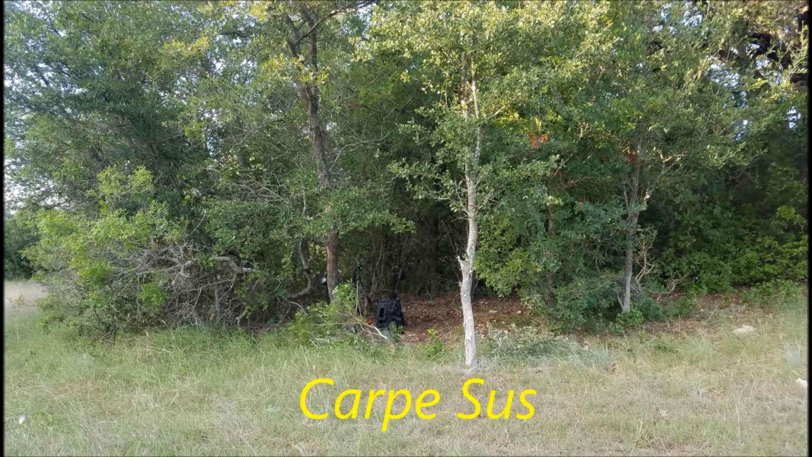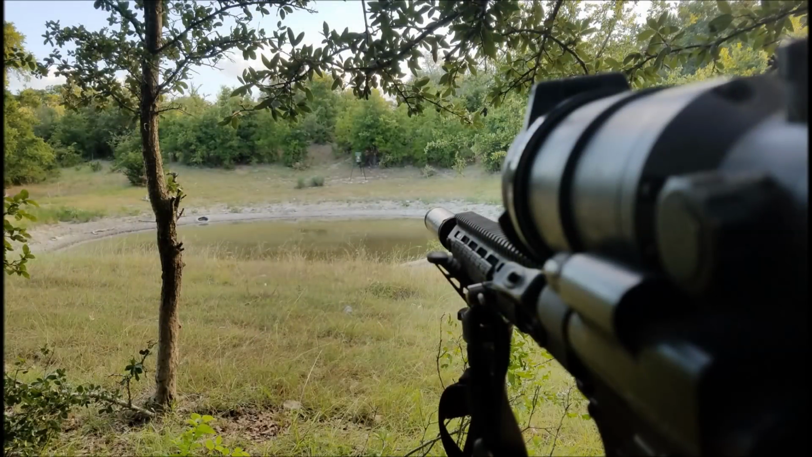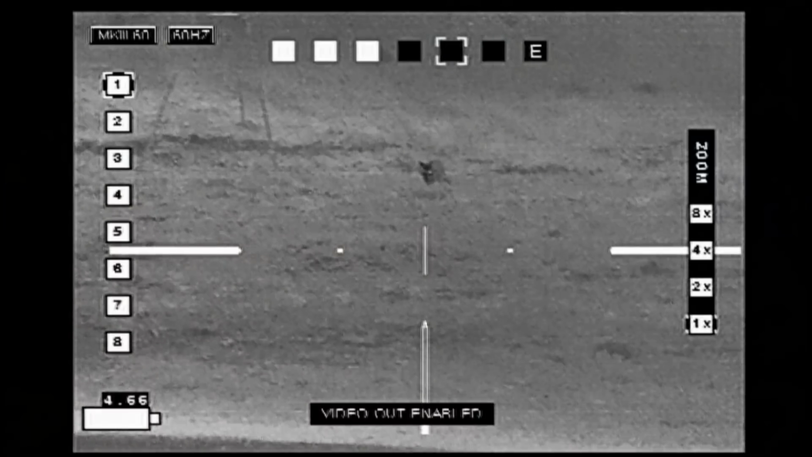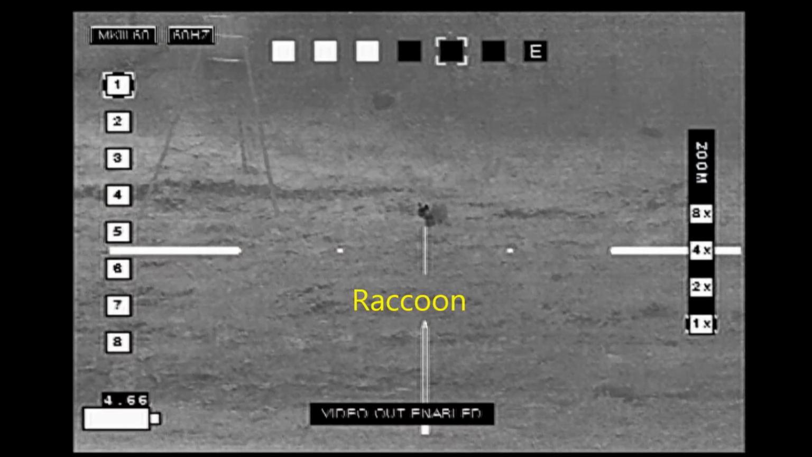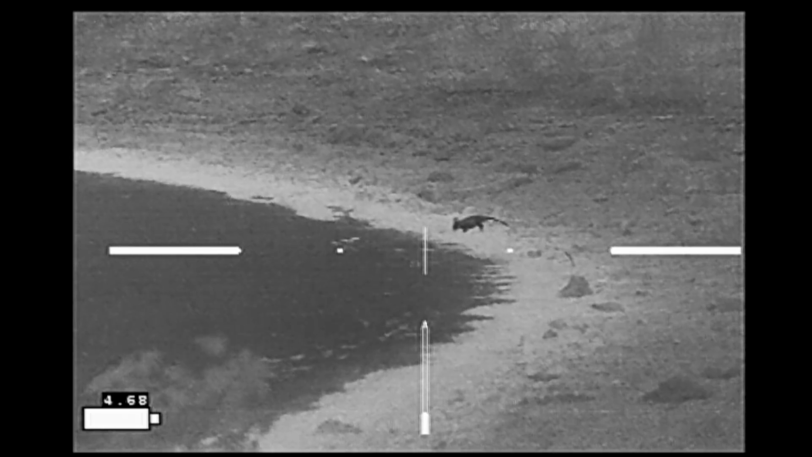Carpe sus, hunting down in Bosque County, Texas. Got set up in my little hidey hole in the trees, overlooking a pond, where I set up a feeder hoping some hogs would come out. After 4 hours, I hadn't seen much other than raccoons and this little guy.